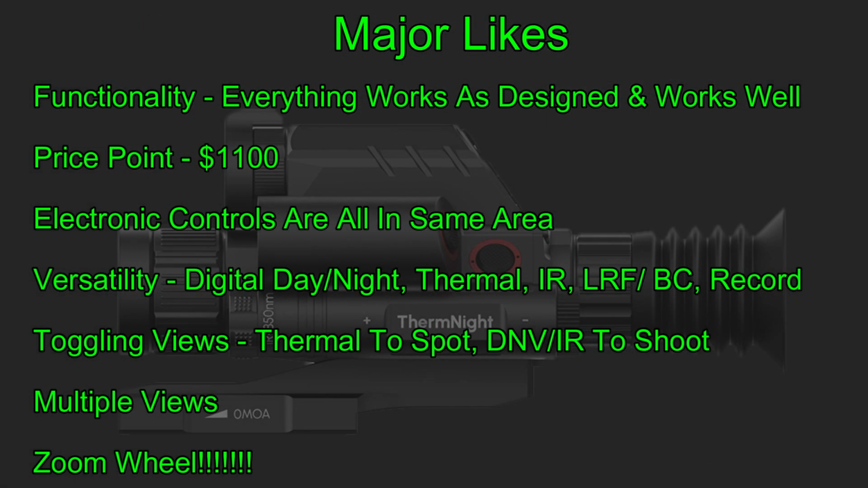Alright, just to recap with the likes and dislikes, some of the major likes I have of this scope. First of all is functionality. Everything works and works pretty much as designed on this scope. I didn't have any glitches with the system. I didn't have it lock up at any point in time. Everything worked very nicely. Price point, $1,100.